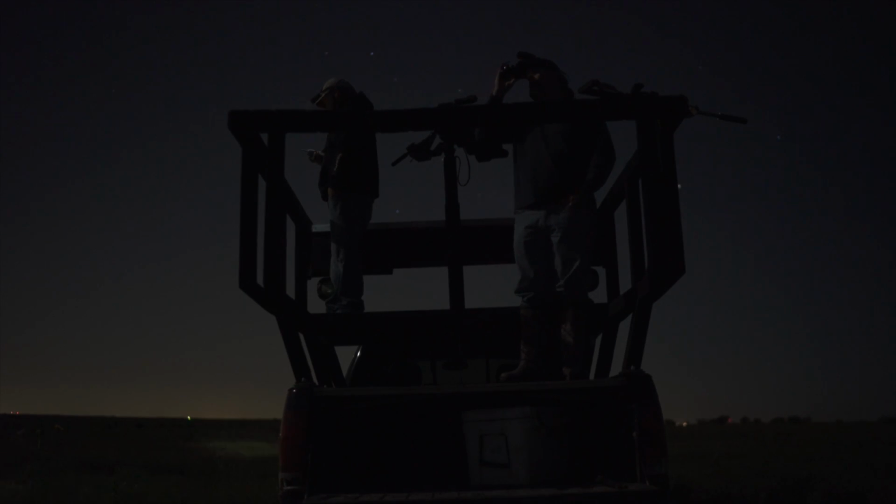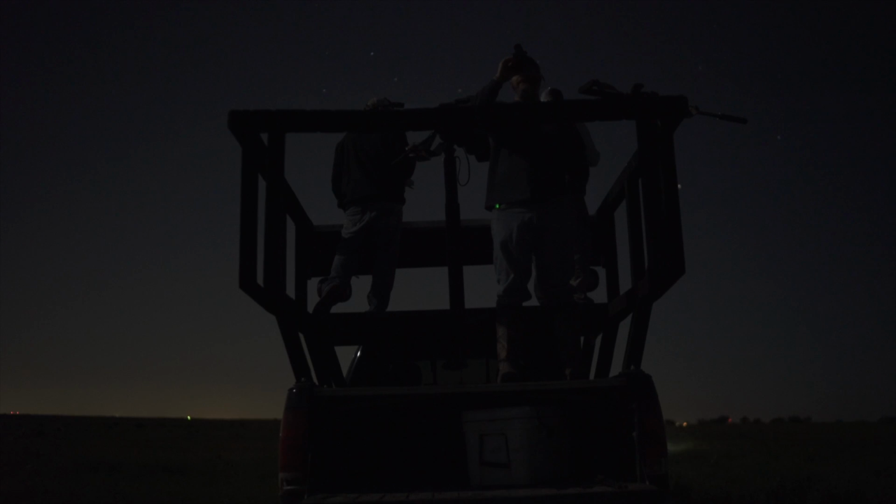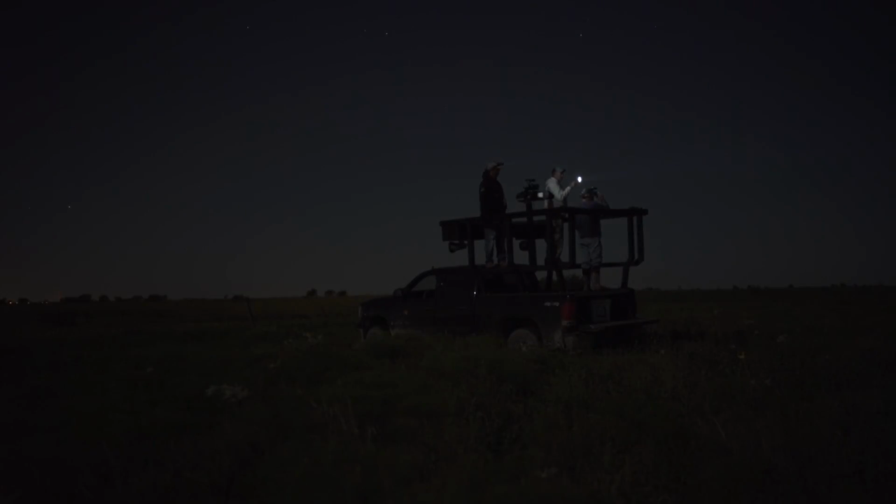Once 15 to 20 minutes comes and goes, response or not, we will unleash the Fox Pro and let it do what it does best, and that's get a coyote's attention.